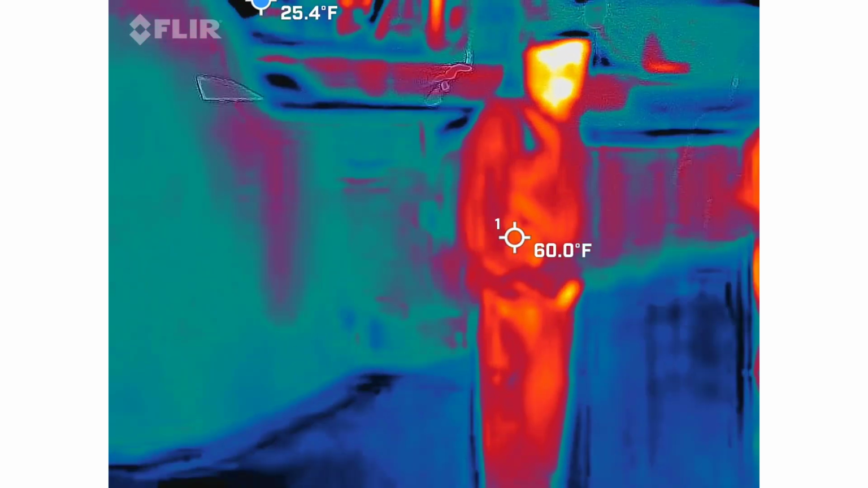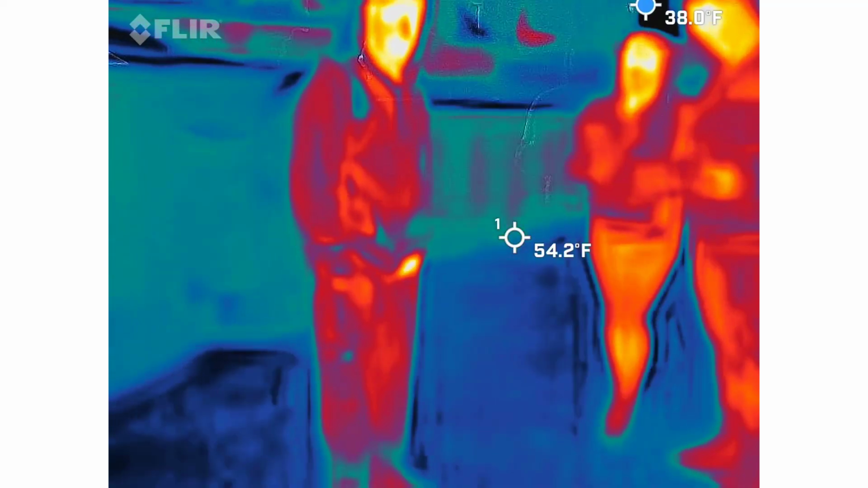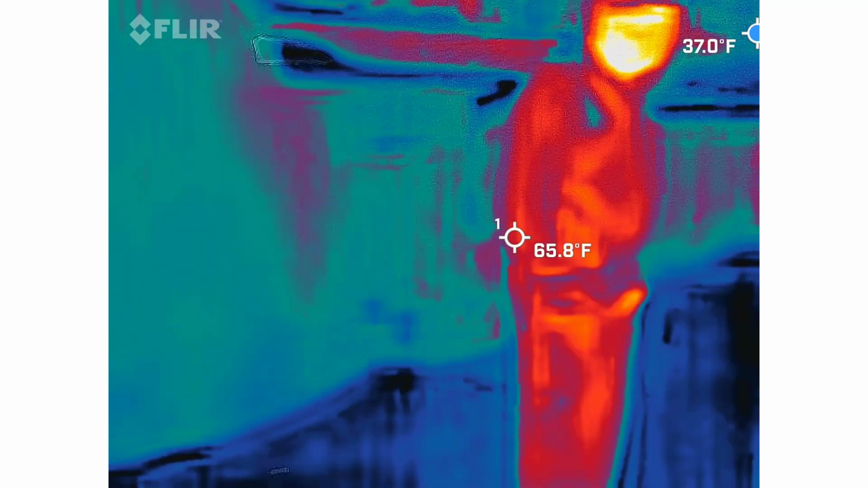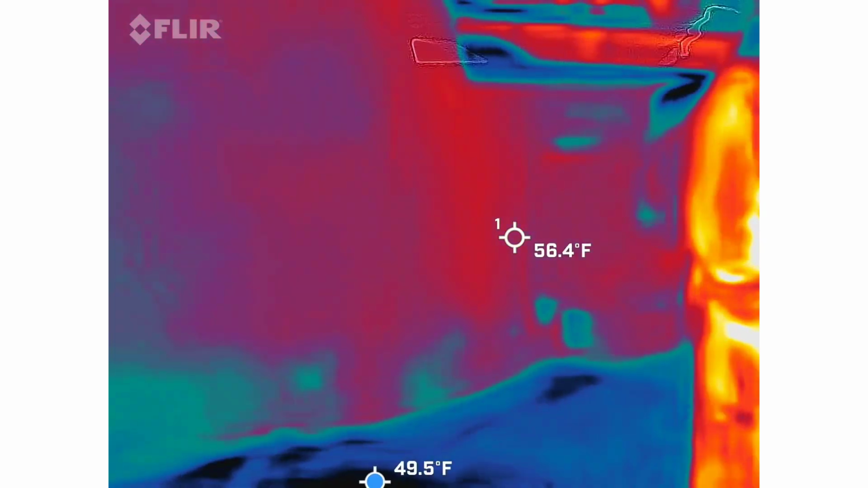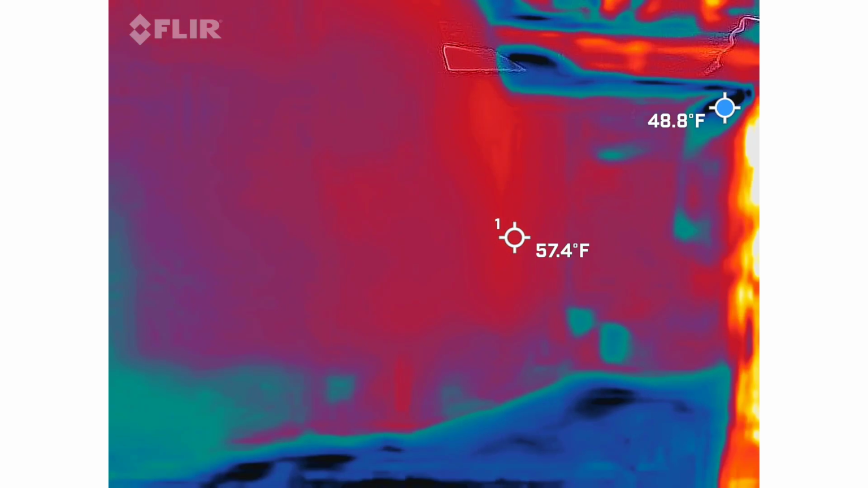Are you learning how that thing works? I see you kind of toggling back and forth. Mm-hmm. A lot of that is trying to figure out what the hell you're actually looking at. So it's a lot of up and down, the screen, look at what's in front of you.